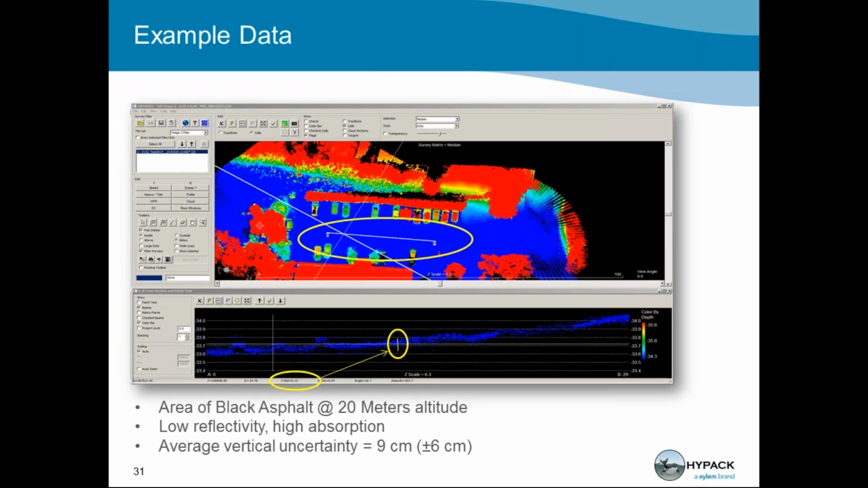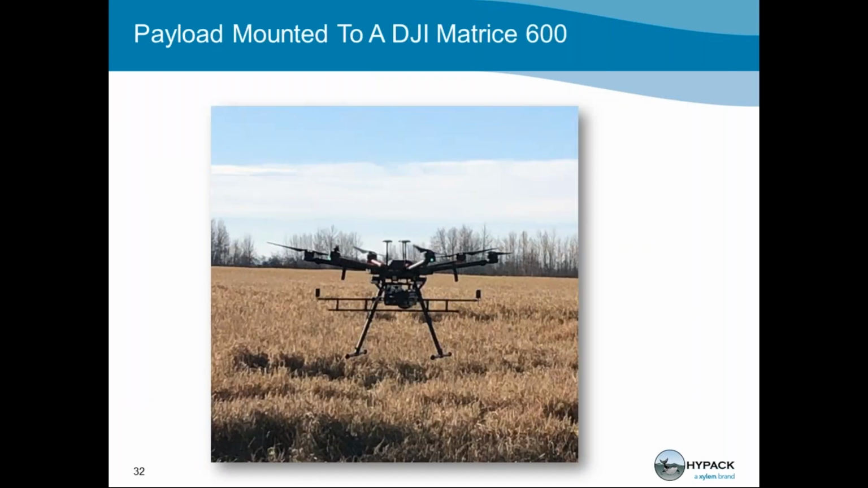So this gives you a pretty good indication that the data quality will be directly related to the surface on which you're collecting data. Surfaces with moderate and high reflectivity will give you a lower average vertical uncertainty, and surfaces with low reflectivity and high absorptive properties will give you higher average vertical uncertainties.